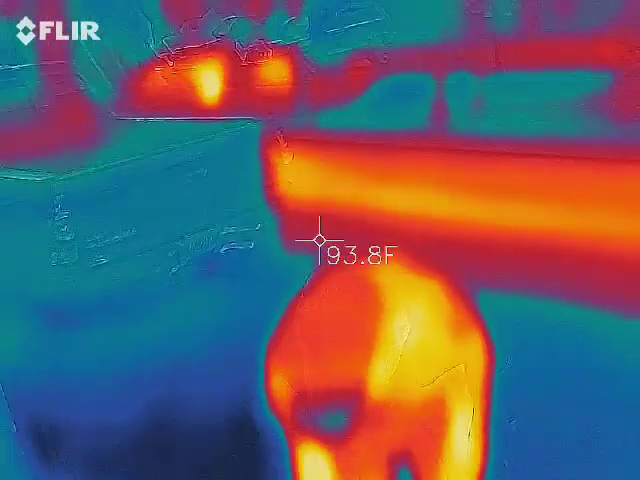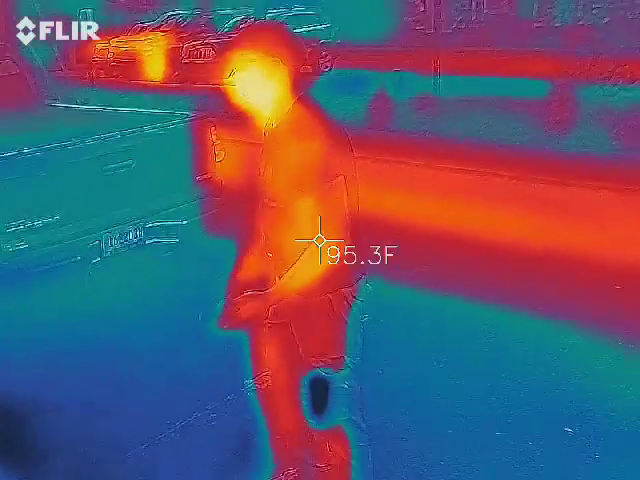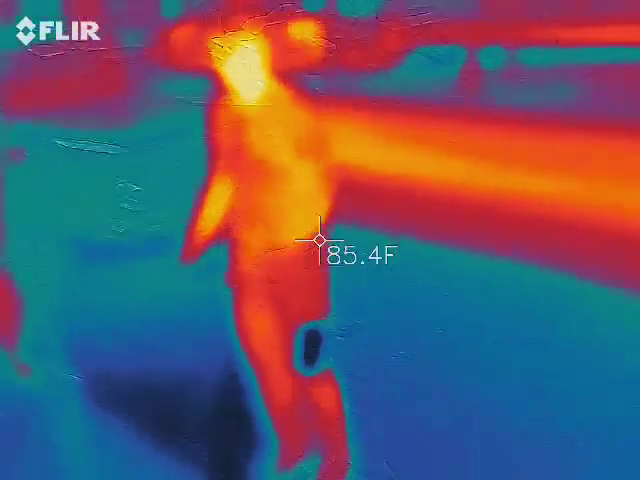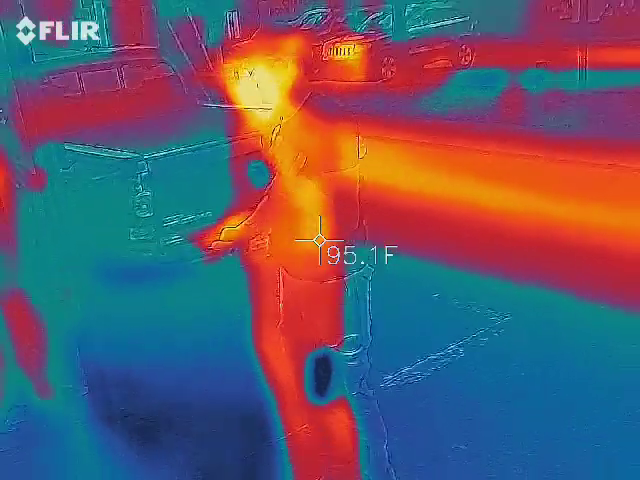So I don't like to make things up. If something is going on, I like to be able to prove it or debunk it right away, meaning it's not real. So we have a thermal imaging camera, so we want to debunk whatever.